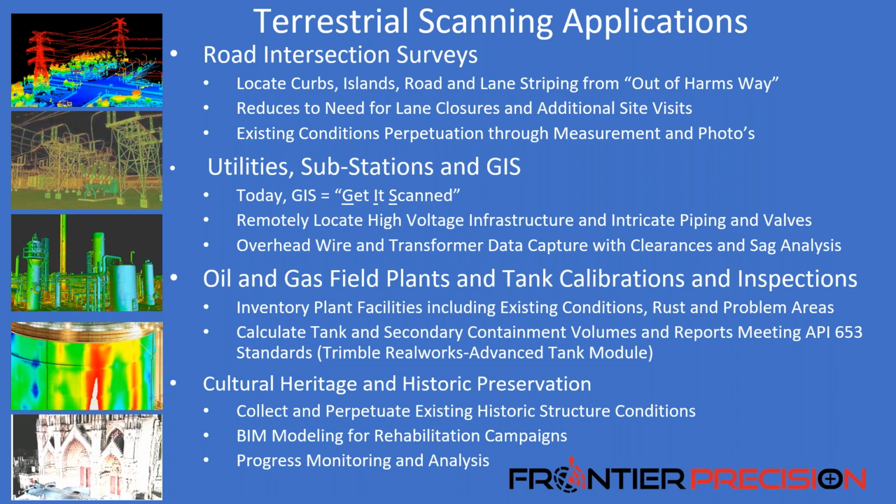And a huge one, especially in my neck of the woods in New Mexico, is historic preservation, doing scans of historical entities and then making 3D renderings of them so they can be retrofit.